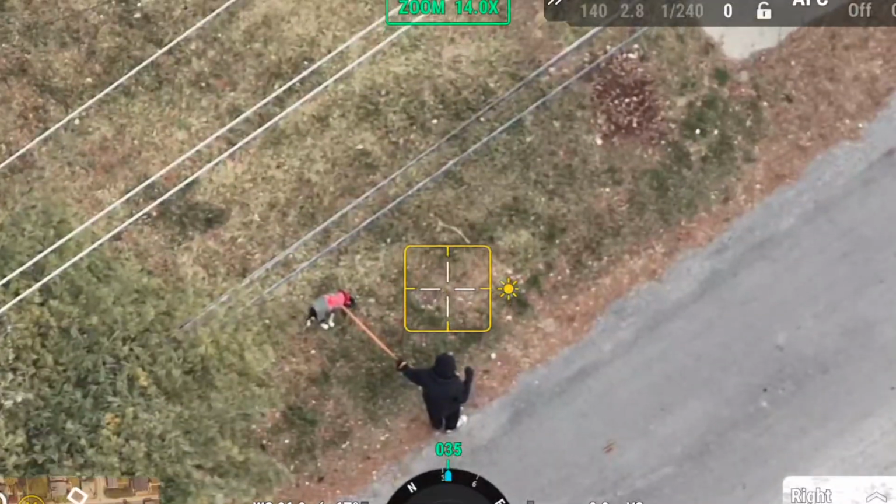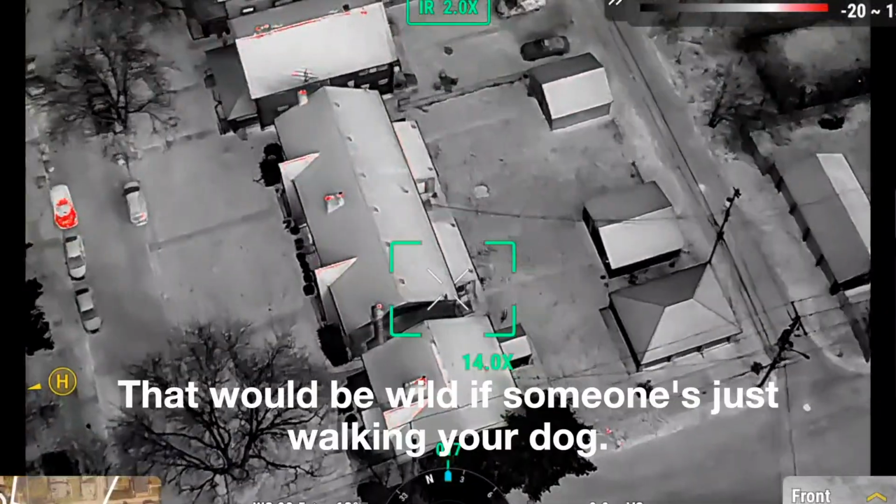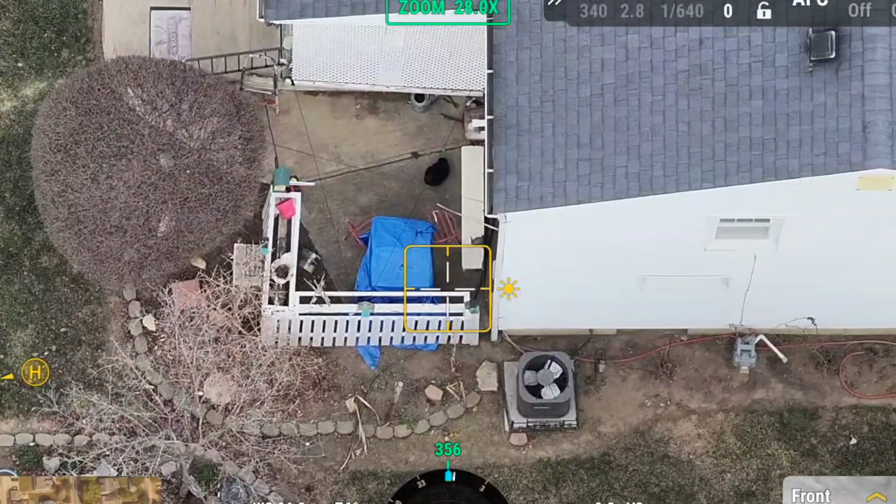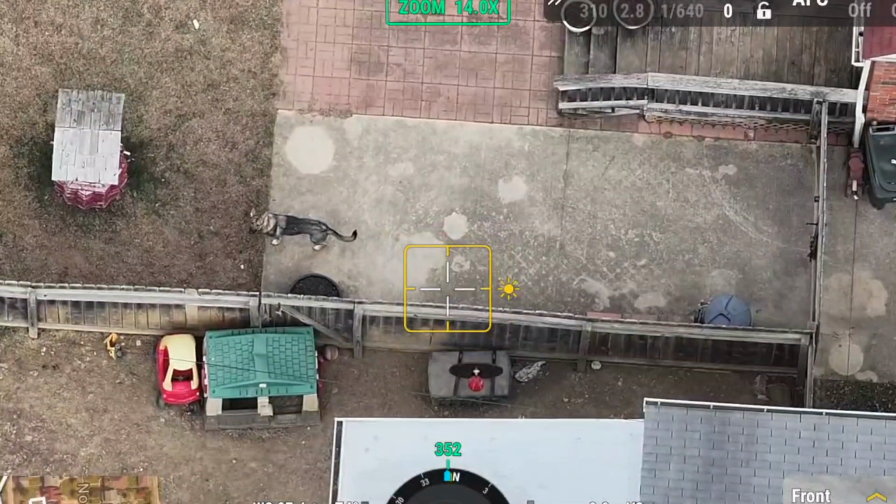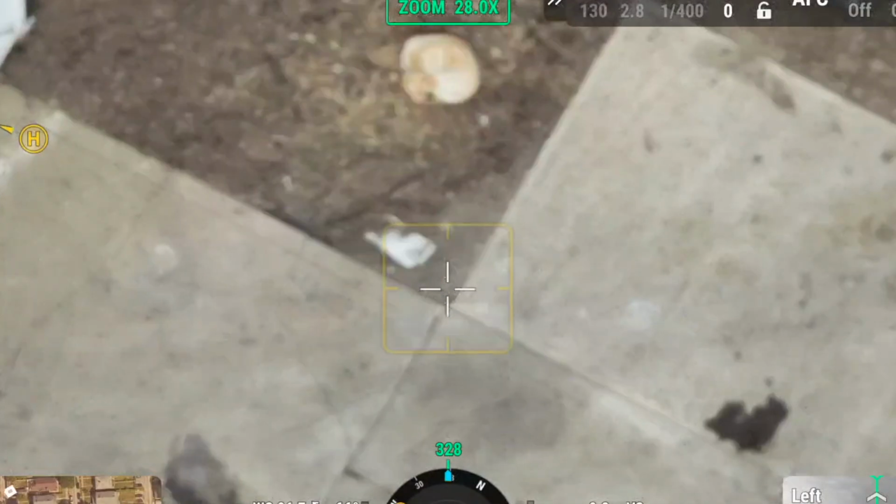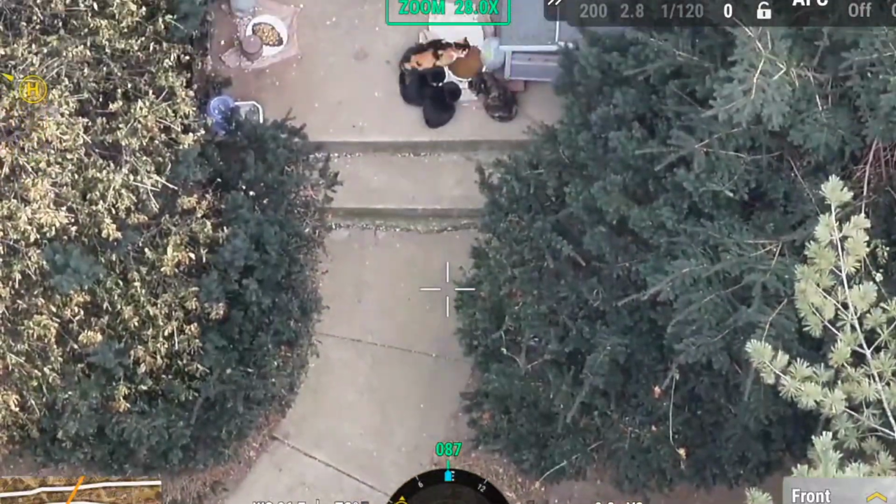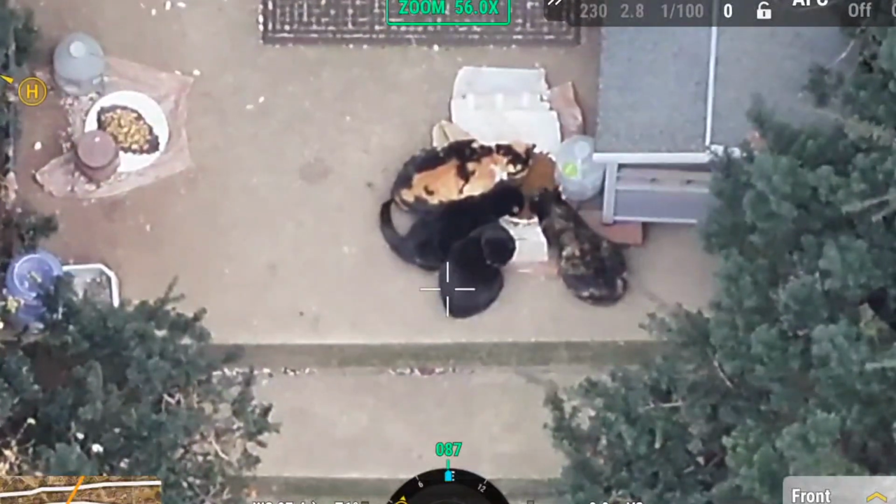Should double check. No, that would be wild. Someone's just walking your dog. The cat. Oh, that makes a lot of sense. That's a dog. Oh. There's a ton of cats. Jeez Louise, my cat.